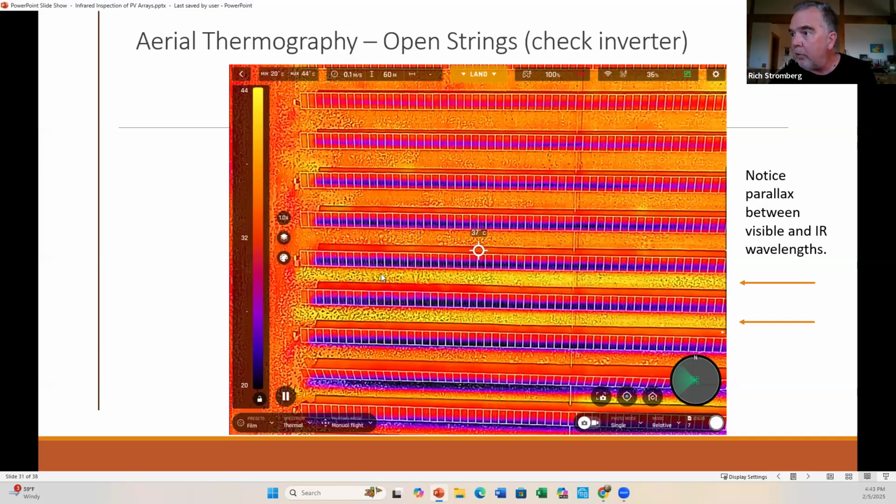But we can see it's much brighter here in this yellow and much brighter here. The blue is actually the shaded space in between the rows. But this tells us we've got an inverter issue, because there's a whole bunch of these strings. When I look down the line, there's a total of 8, 4 on each row, and they were all brighter. So we needed to go check the inverter. The inverter was in a fault state, so none of these modules were able to send out their power.